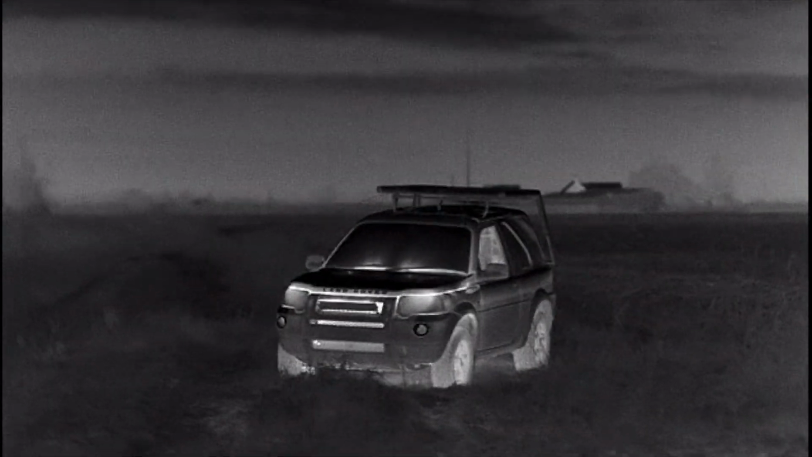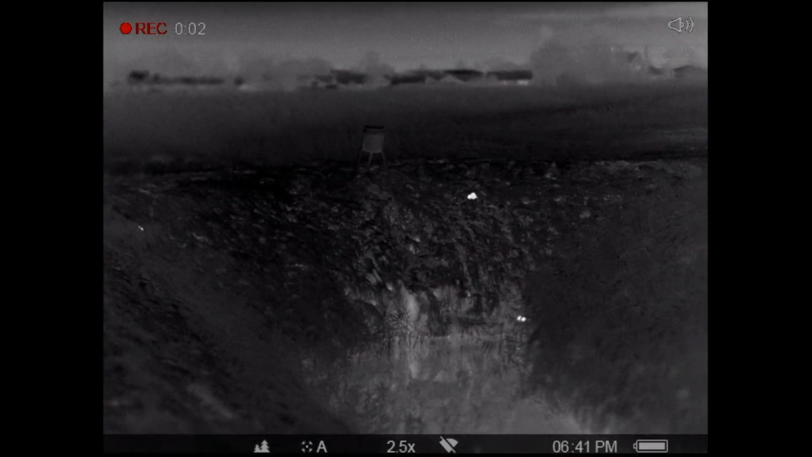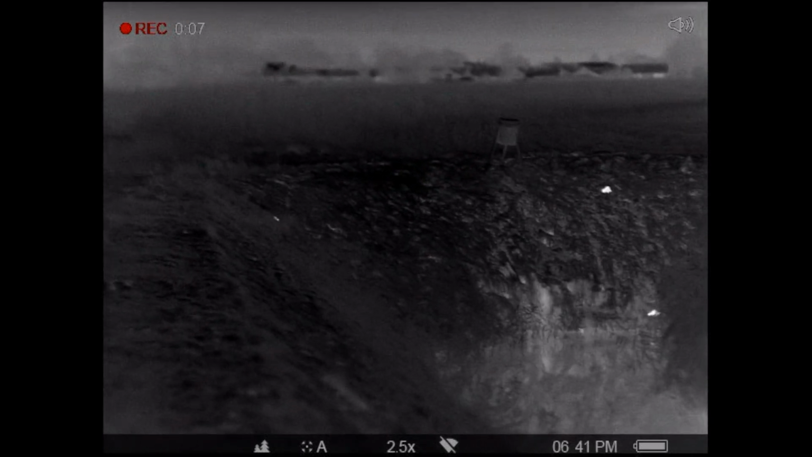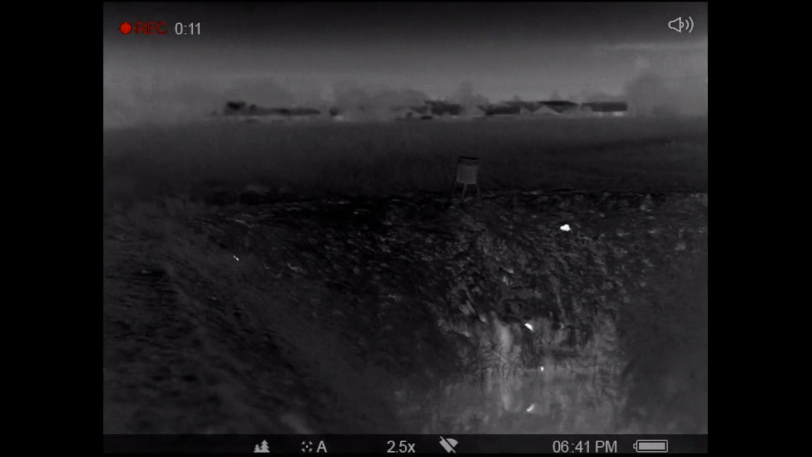Moving on now, and this is actually a session myself and Rick had pre-Christmas. We didn't see any foxes early doors, we were out early enough, but what we did see was some rats hanging around the feeder. The plan was to come back here and shoot these rats with a .22 LR, but with myself falling ill with COVID early January, that never came to pass.